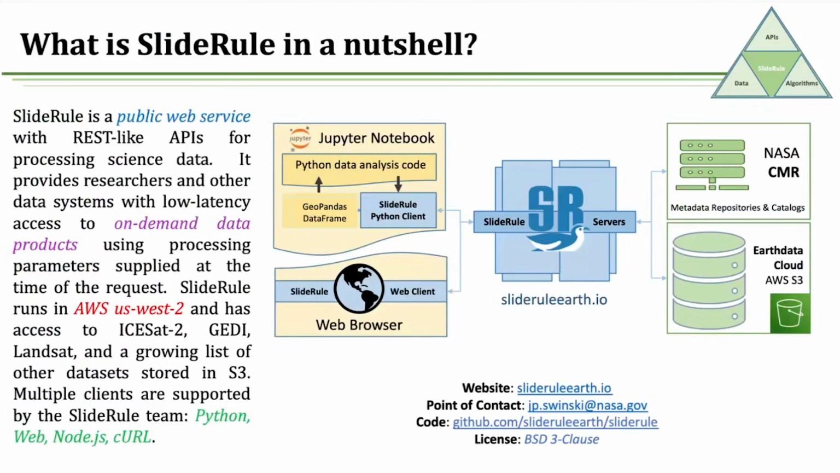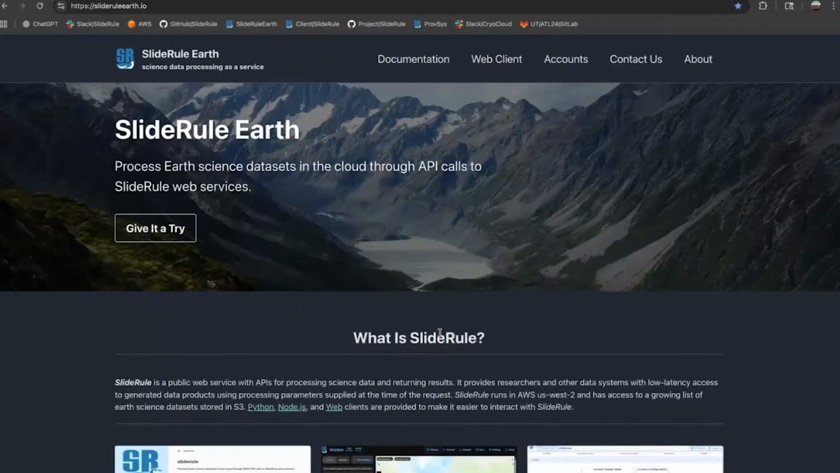Last time we talked about the web browser, and I gave a demo of that web client. Today, we're going to be talking about the Python client that typically runs inside a Jupyter Notebook. And I'm going to be giving an example of how to access the ATL24 data from a Jupyter Notebook using the SlideRule Python client.